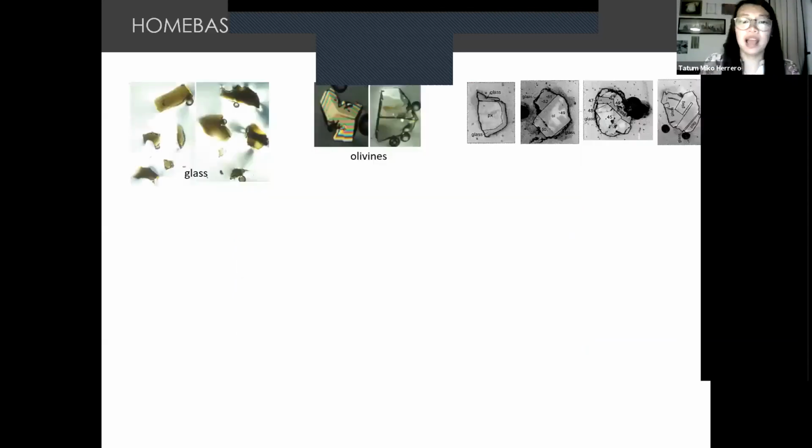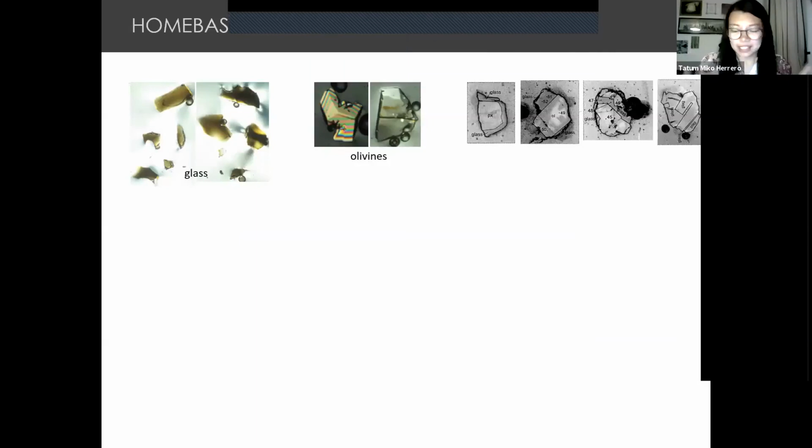Back at home, I got the opportunity to sample the glass for their geochemistry. It was my first time using a microprobe and using an ICP-MS, a laser ablation, and it was really fun. And don't ask me about geochemistry, it's not my forte, but here's some graphs.